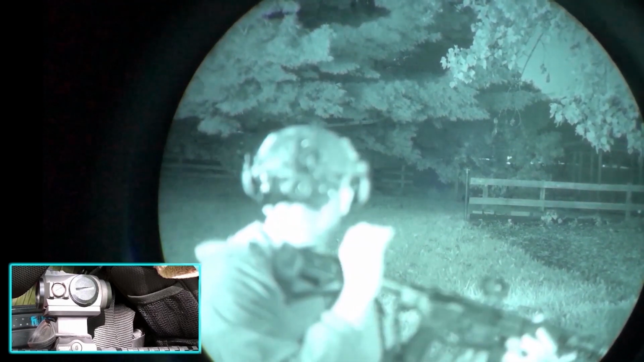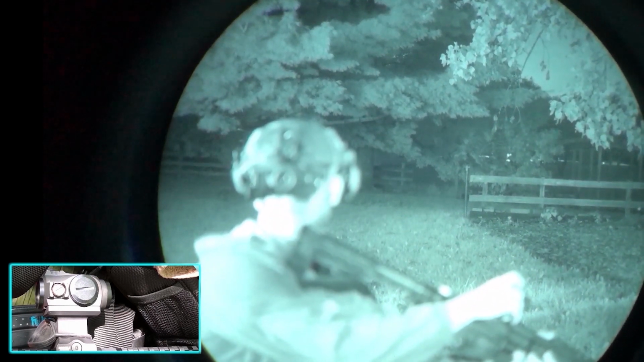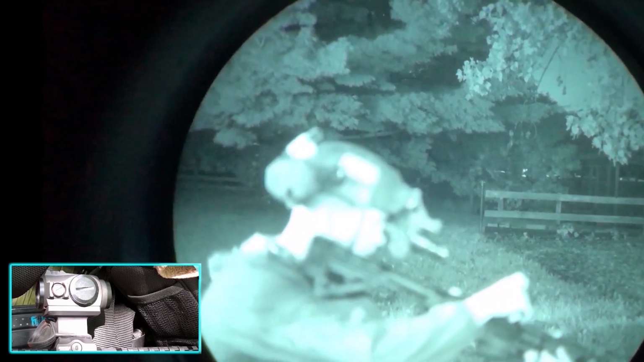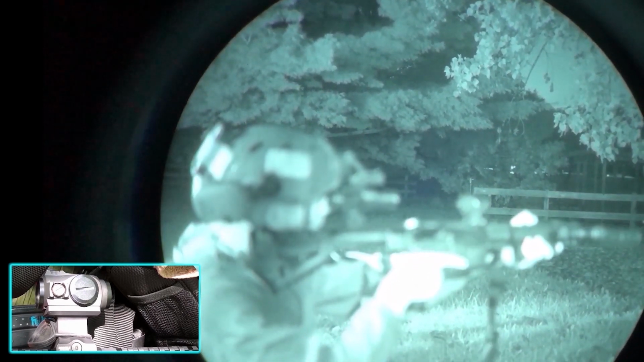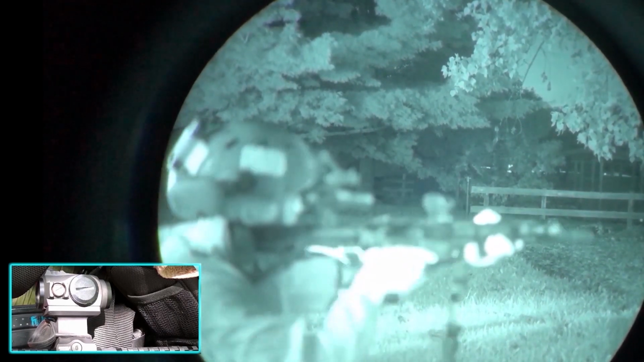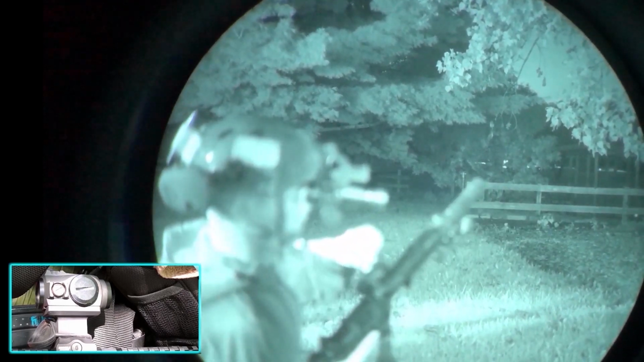Yep. Problem is it's getting so bright now. I mean, I can turn it down, but with that extra ring, it's causing even more of that internal body reflection that's kind of skewing my vision. Yeah. So let me turn it down. There's on the lower setting. It's not obscuring it as much. I can see the reticle, but there is definitely a body blur.